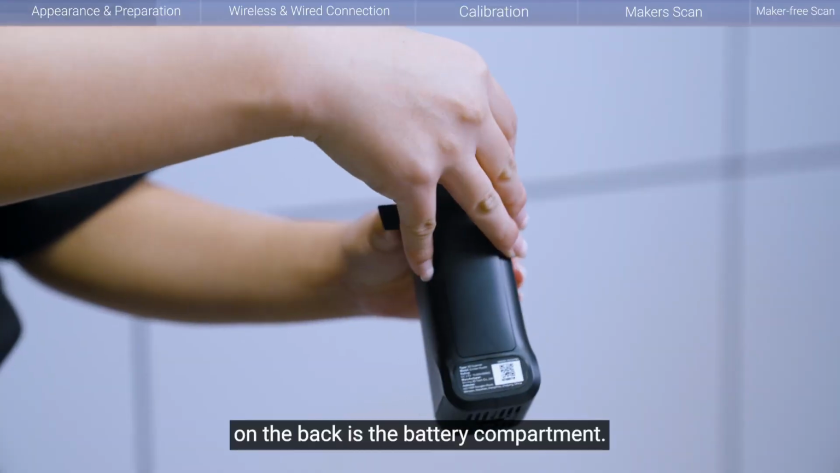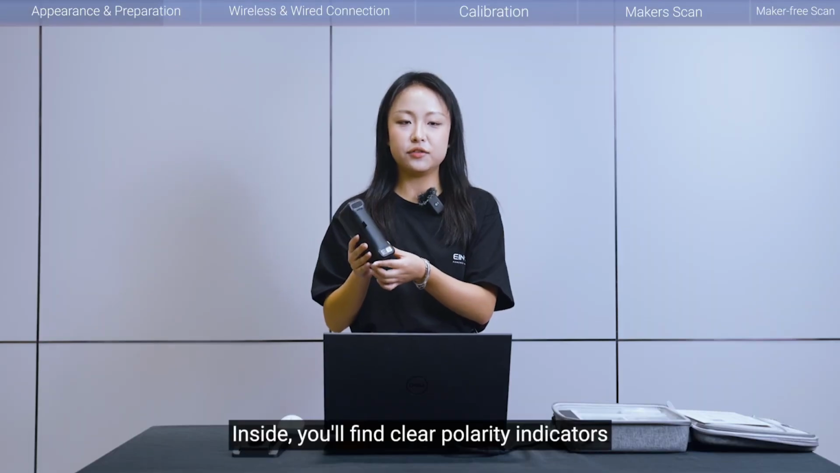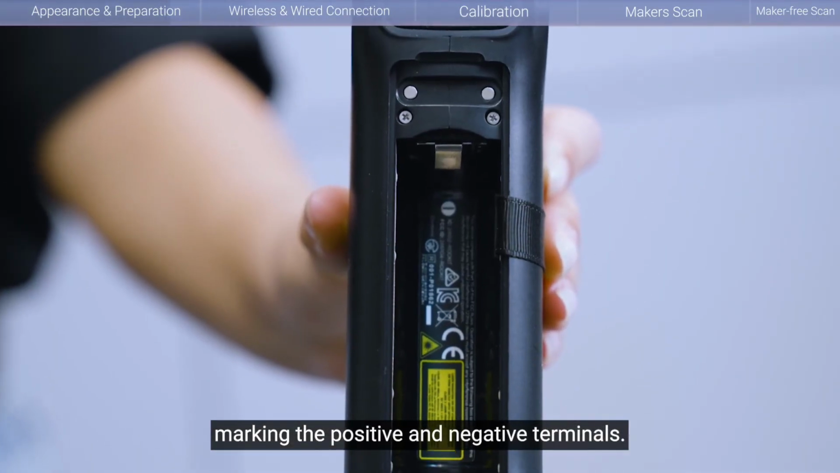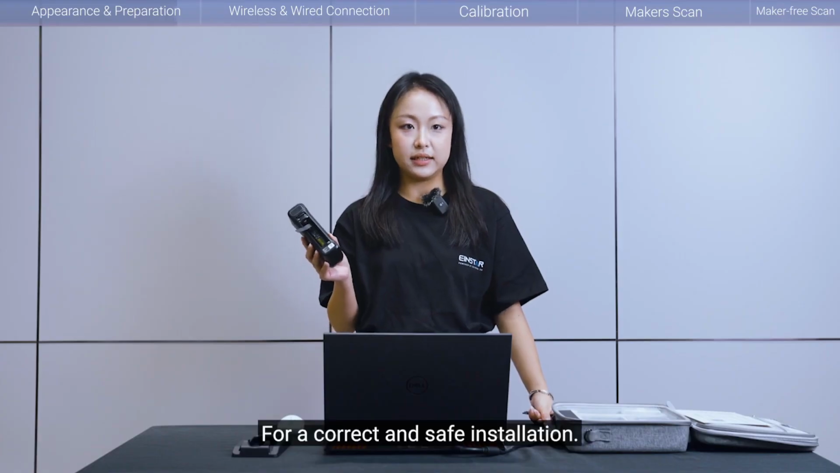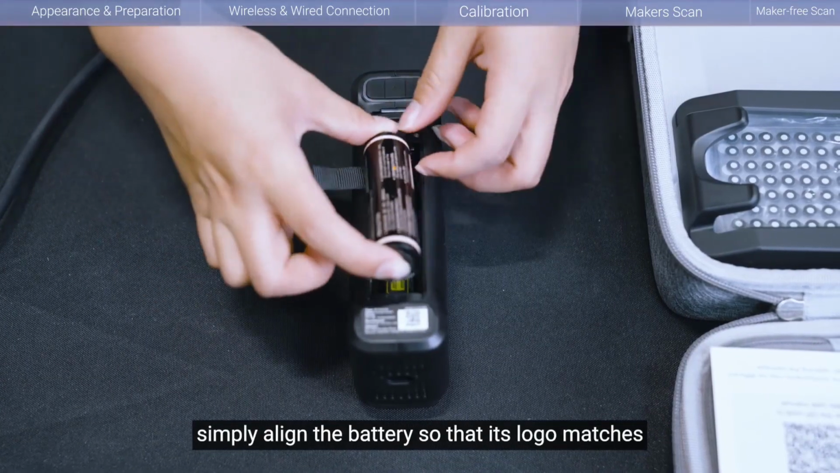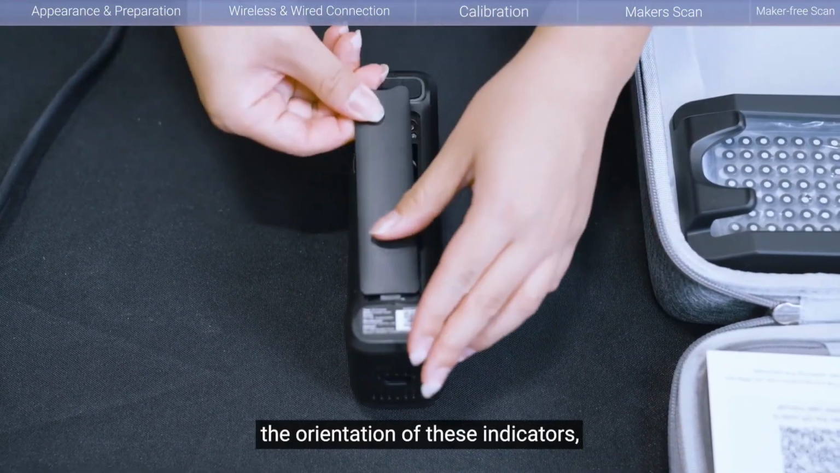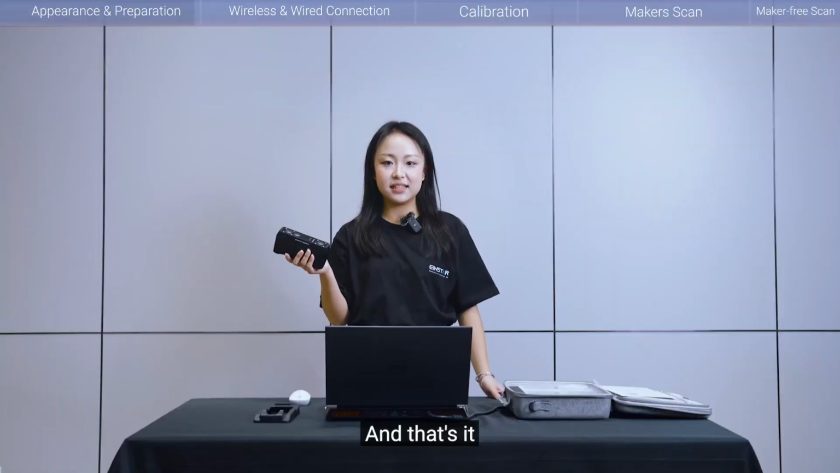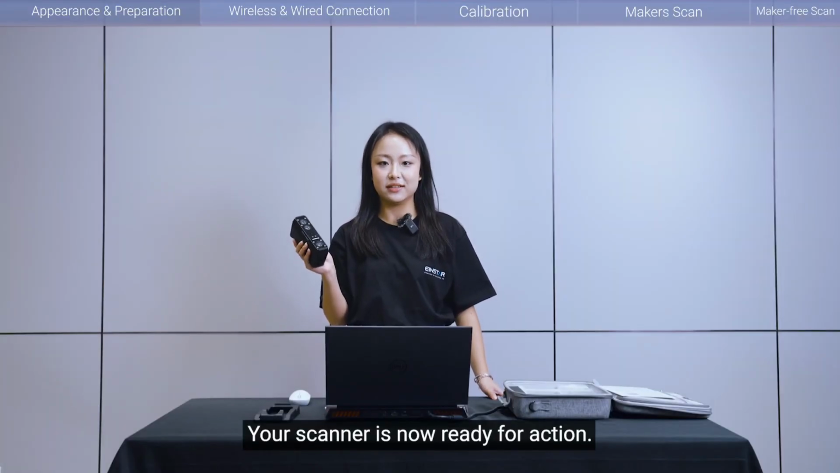Here, on the back side, is the battery compartment. Inside, you'll find clear polarity indicators marking the positive and negative terminals. For a correct and safe installation, simply align the batteries so that their logo matches the orientation of these indicators, then press them into place. And that's it. With its user-friendly design, your scanner is now ready for action.